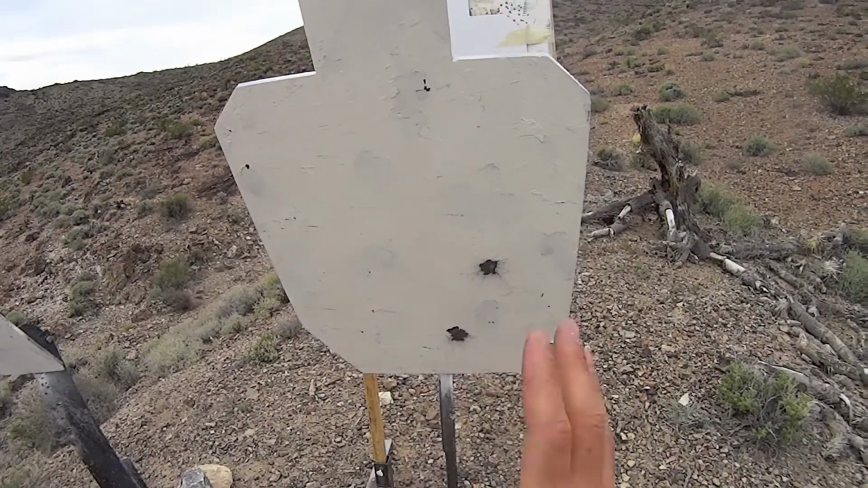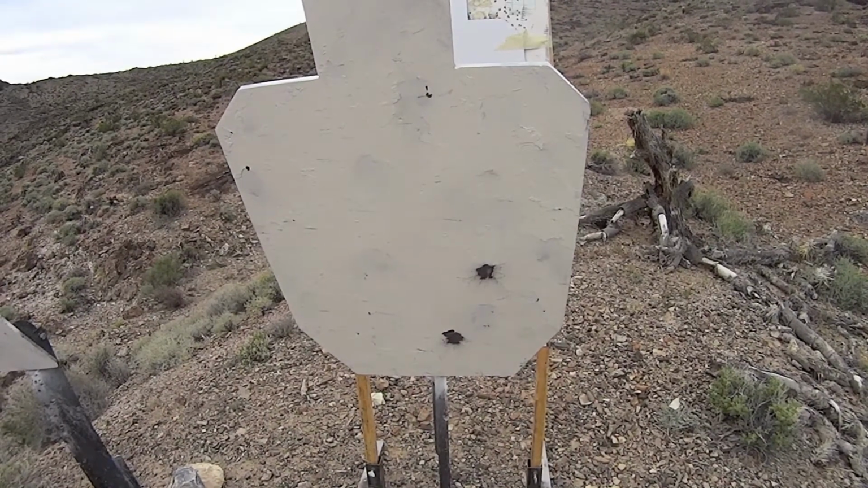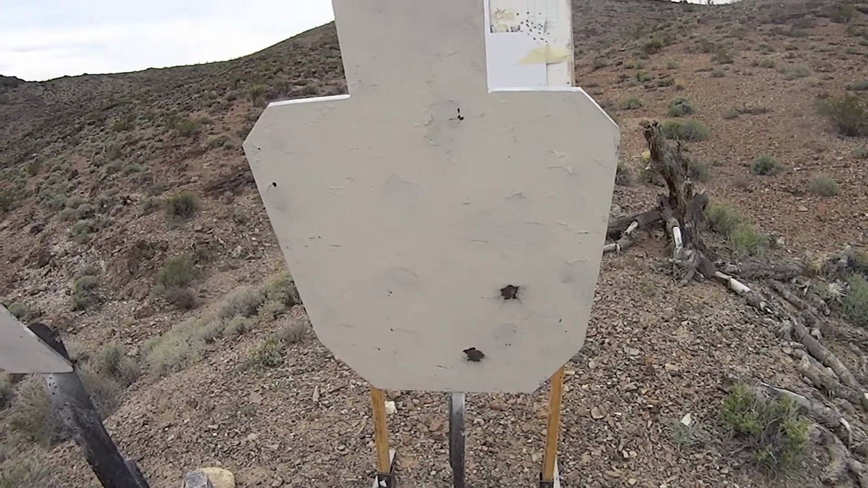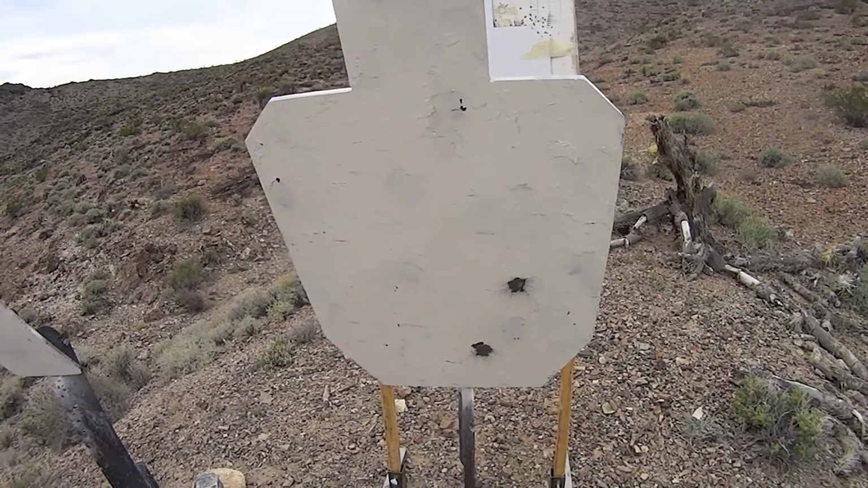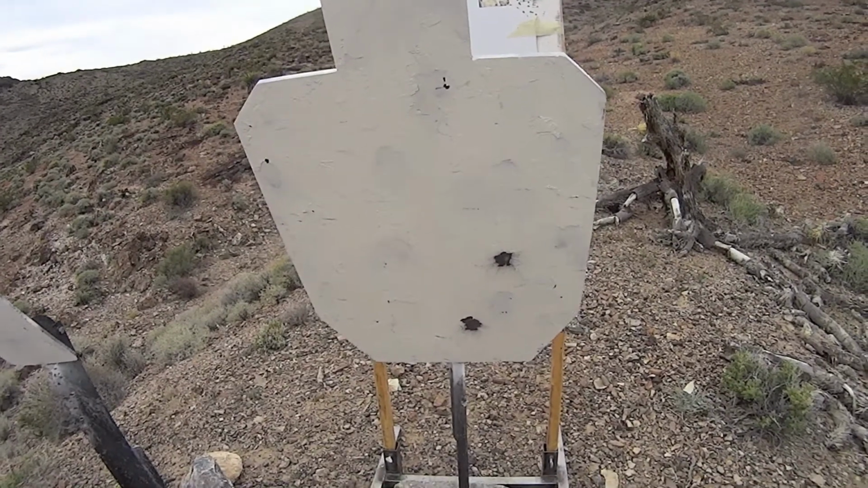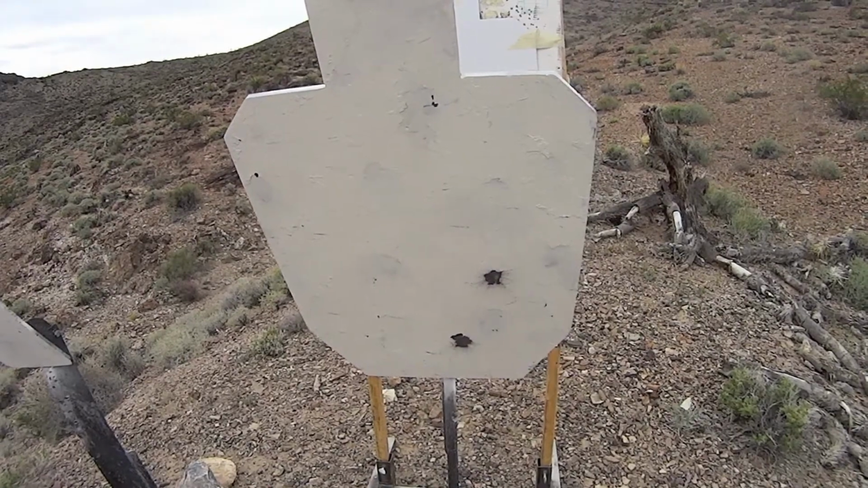Keep in mind, again, there's no heat source here. It's basically the same temperature as the background, so we've put our silhouette target behind it to give it some contrast with the cardboard, because the cardboard's showing a little cooler than the steel. So hopefully we'll be able to get this done for 400, but just keep that in mind.